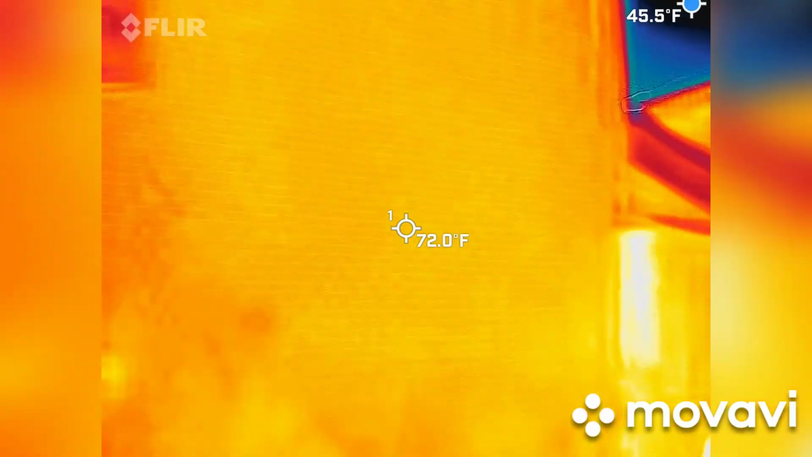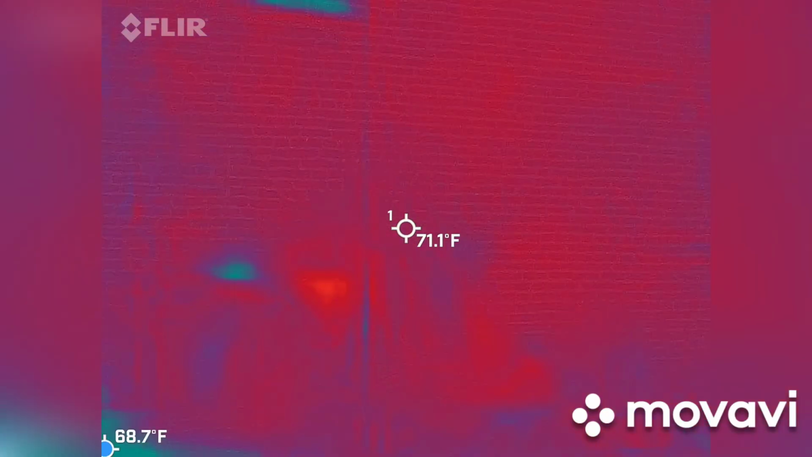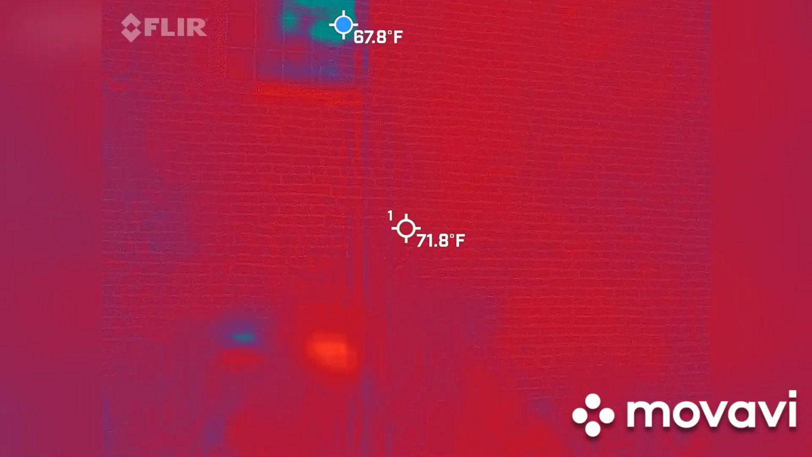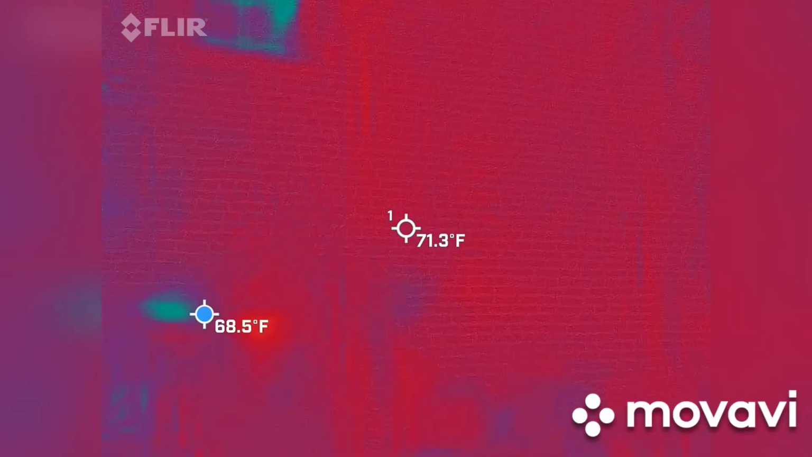So is that an old roof line? Yes. Okay. That's my guess. Yeah. Because I mean, the brickwork is very similar going in between the seams. Yeah. So it's really hard to tell. Like the other part was built on after, and that was probably the peak. Right.